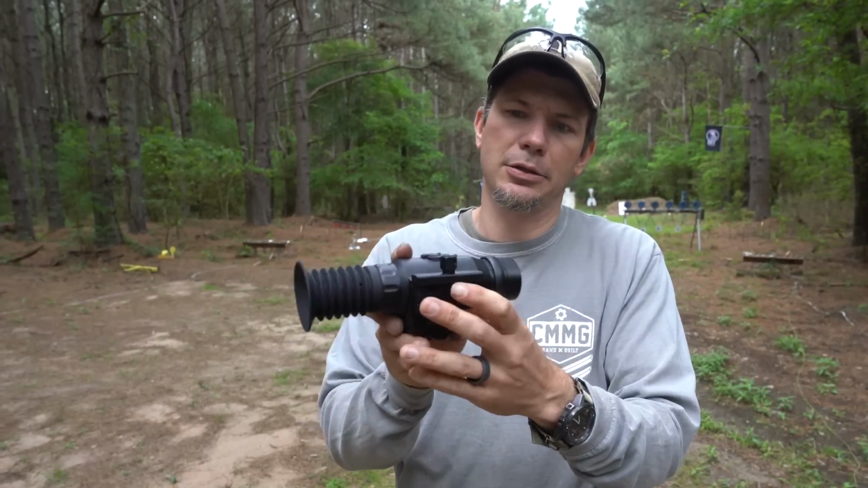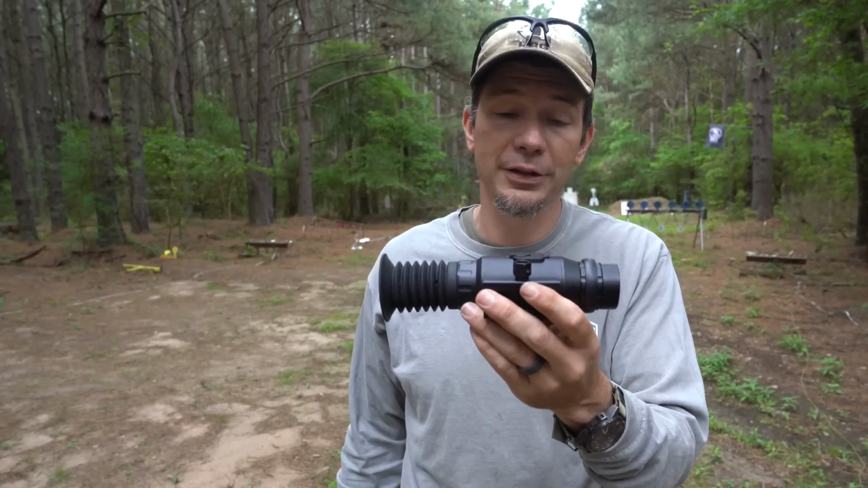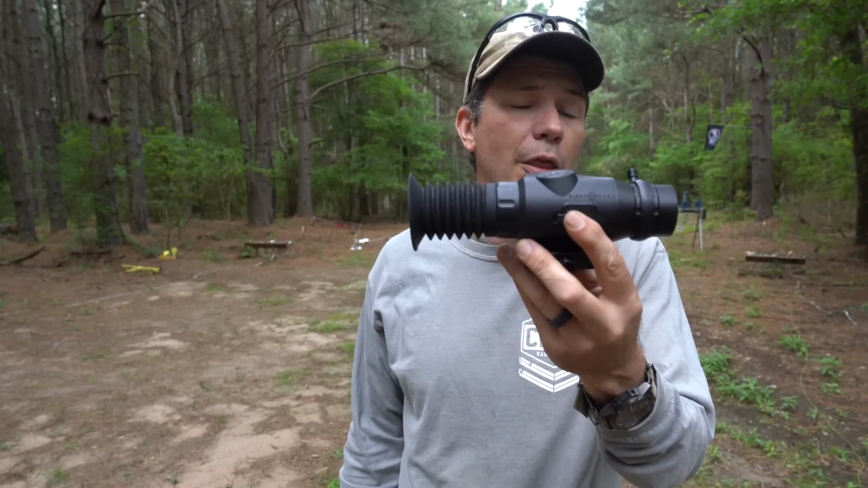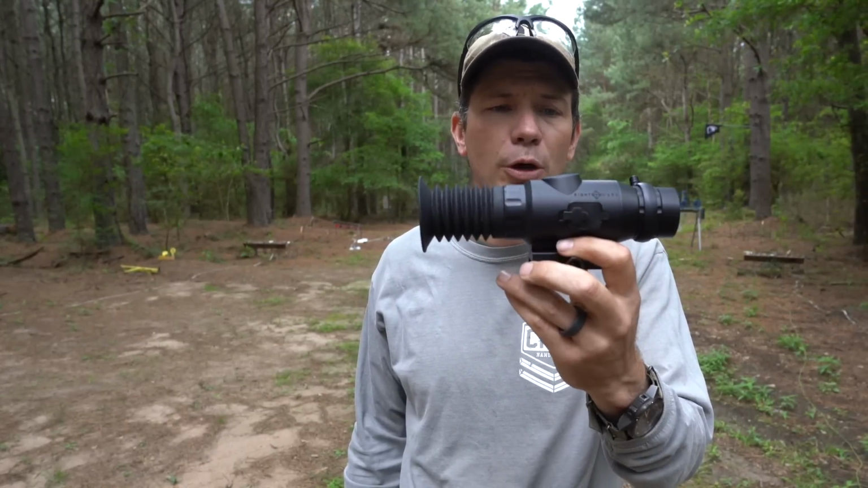The mount is not wonderful, but it's worked because we throw it on our .22 and stuff all the time, and it's returned to zero just fine. Haven't had to tweak it. So this is kind of the day you've been waiting for, a more affordable thermal that you can just take out and not have to take out a mortgage, I guess.